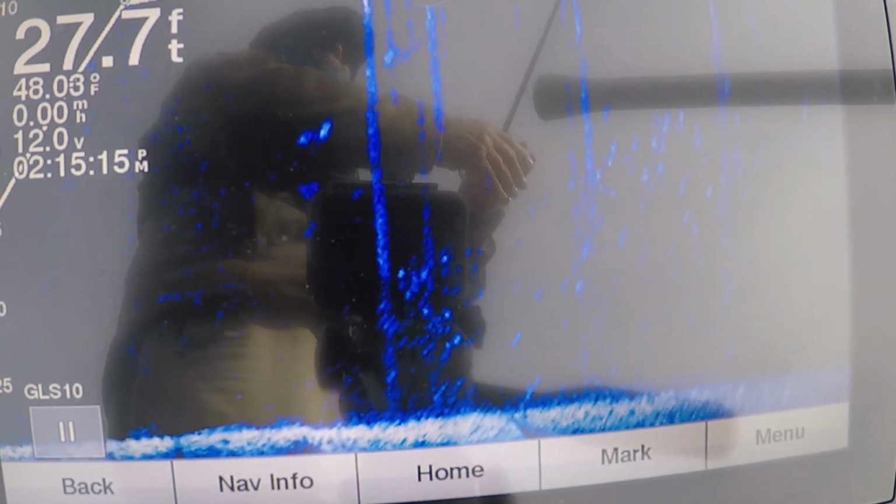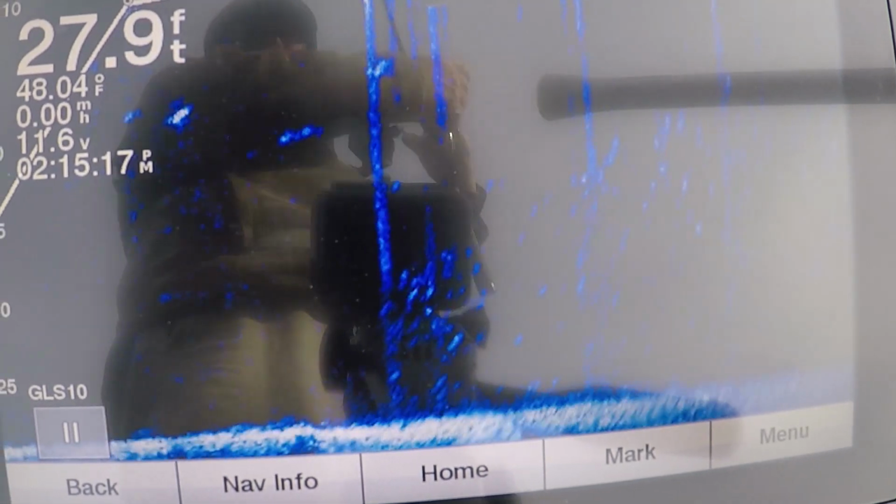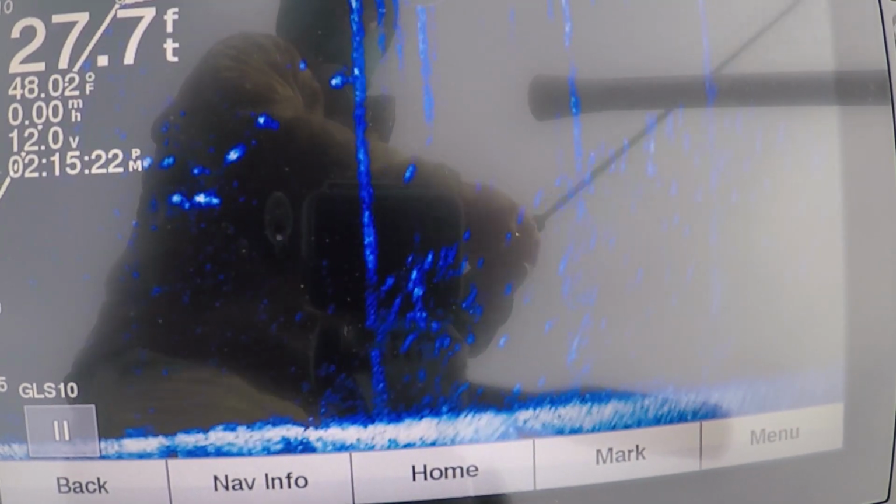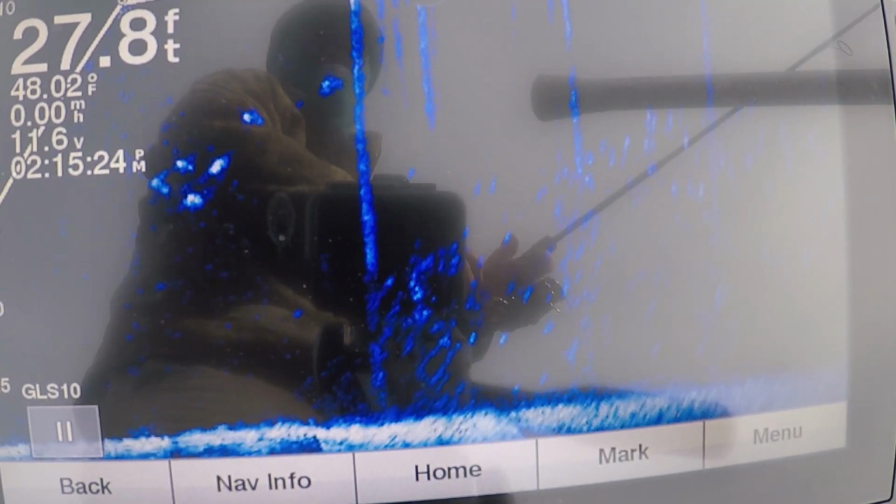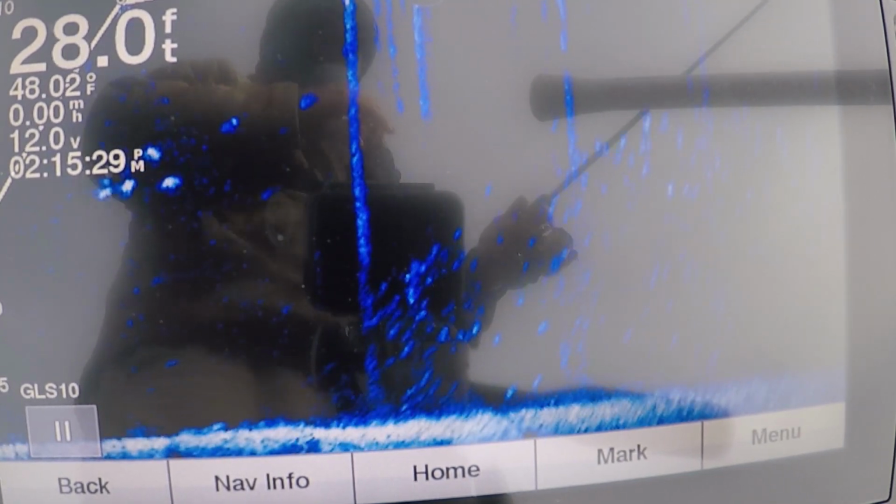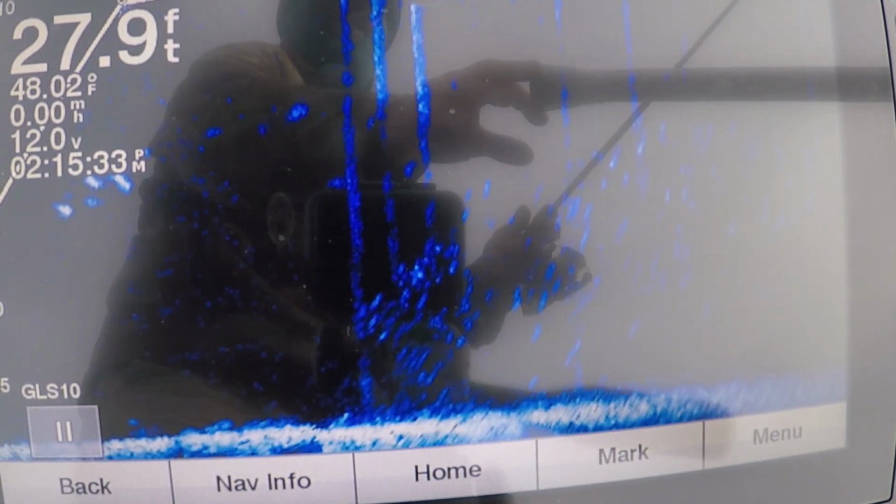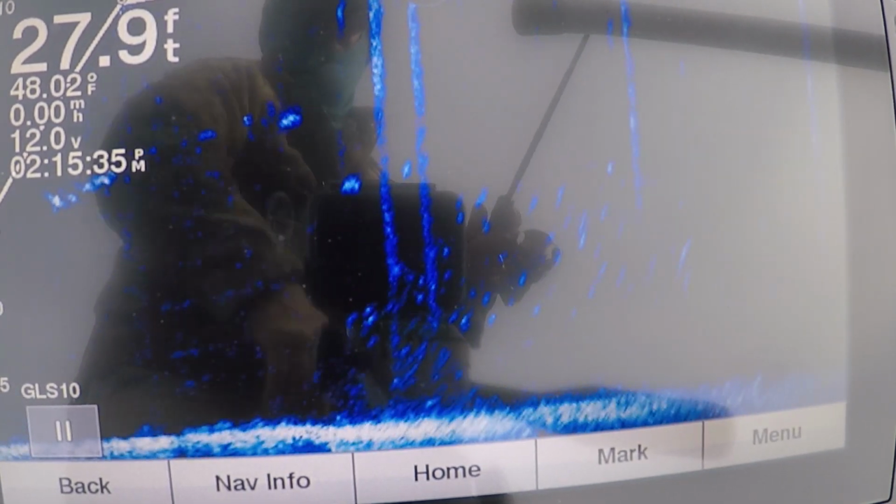See that school of bass there, guys? I just had one of them and I lost him. Here's my bait falling back down here now. So that's how I'm drawing them out from these docks. That's how they're suspended around these docks. I had one and lost him.